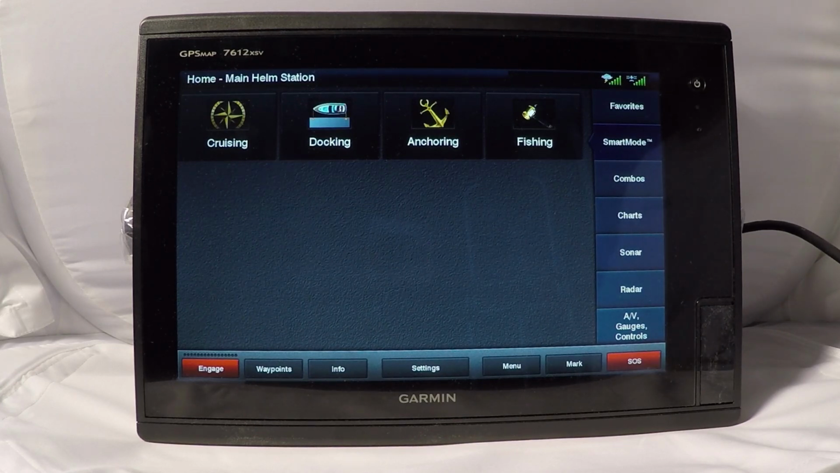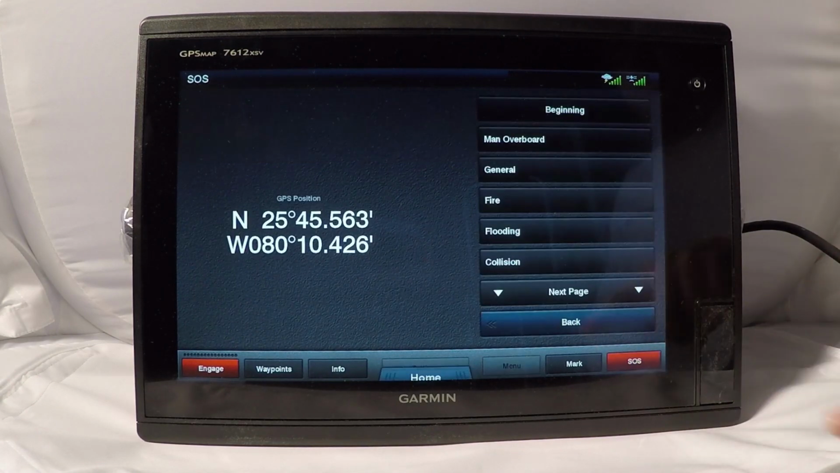New to the 7600 series is the SOS mode. In the bottom right hand corner you'll see a red SOS button. If you run into trouble out on the water, the SOS button is going to be there to assist you in that emergency situation. So if you have somebody at the helm who isn't familiar with boating or not a very experienced boater, if you're in trouble, hitting that button will help you tremendously.